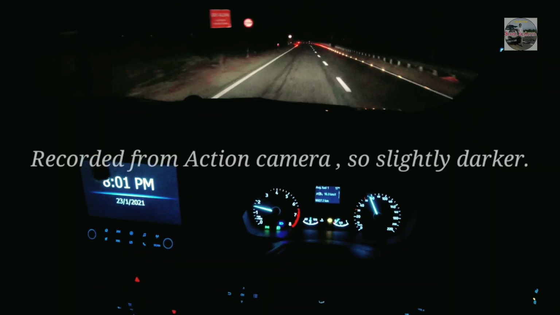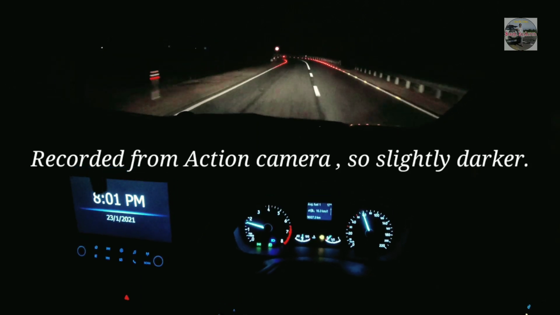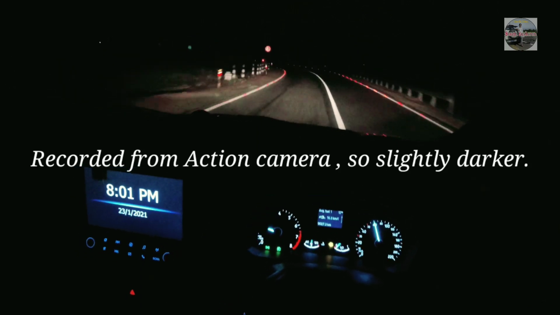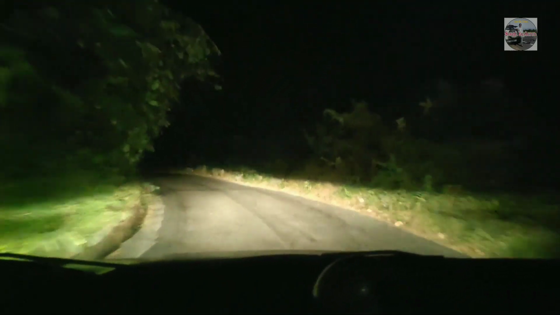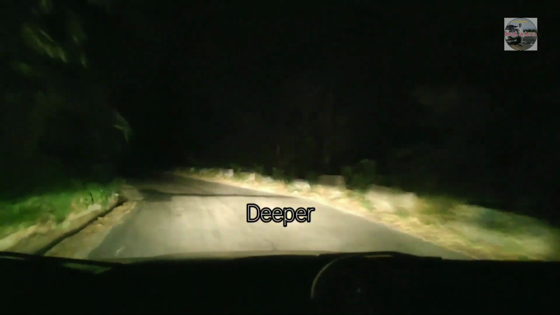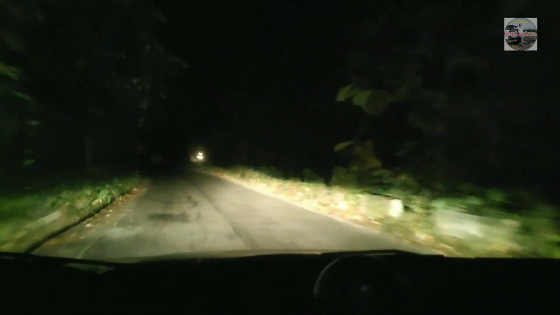So the first parameter which I would be discussing is the visibility during the dipper. Well, when you are driving this car in dipper, the projector lamps would be working like this, as you can check in this video.